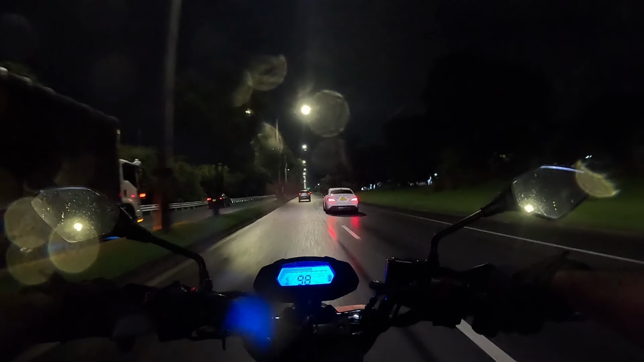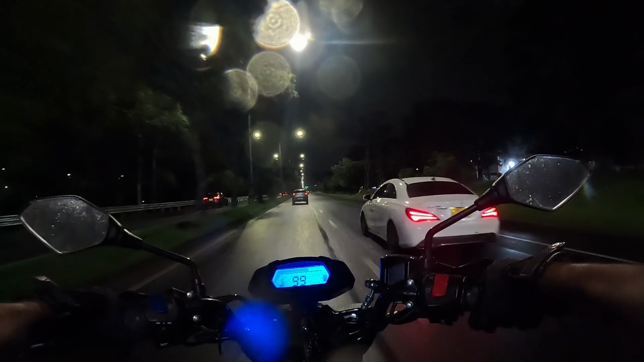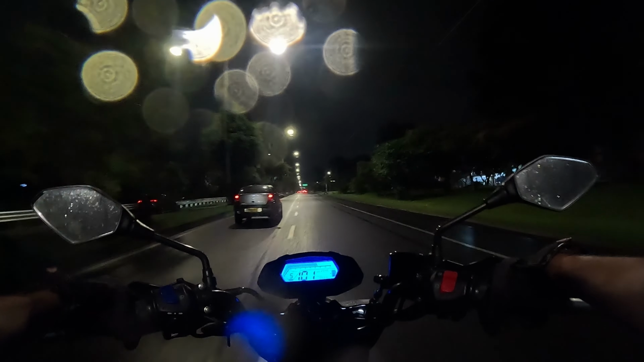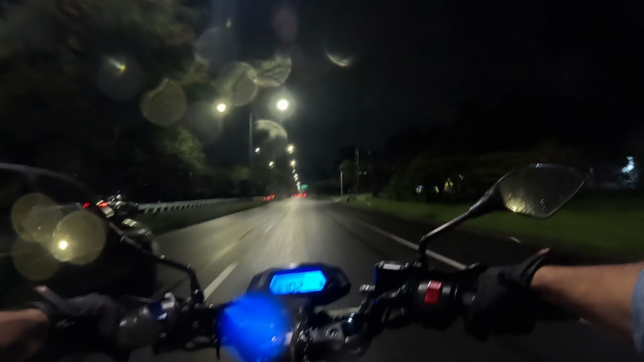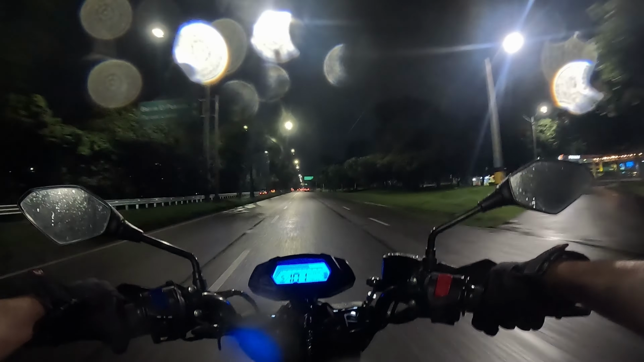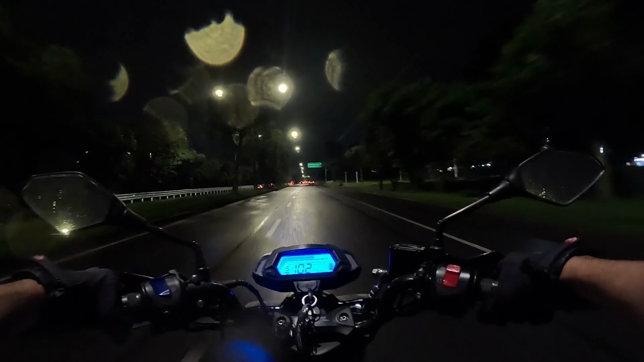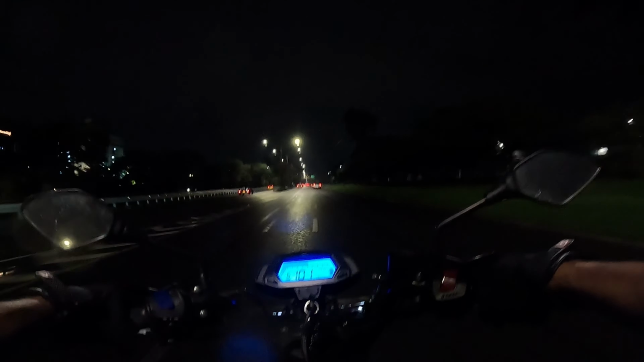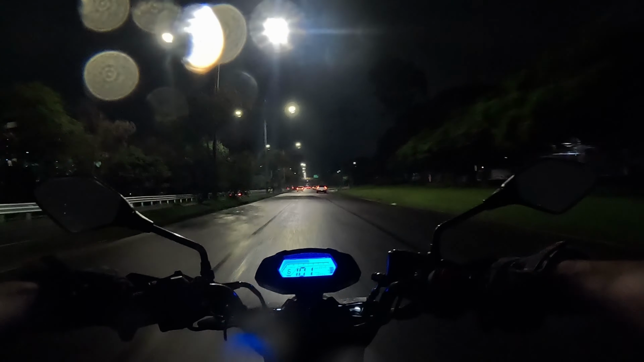There's a cool thing about that. The reason is, because it's wet, but it's not pouring, and now the bike really works. What's wrong with those waves?